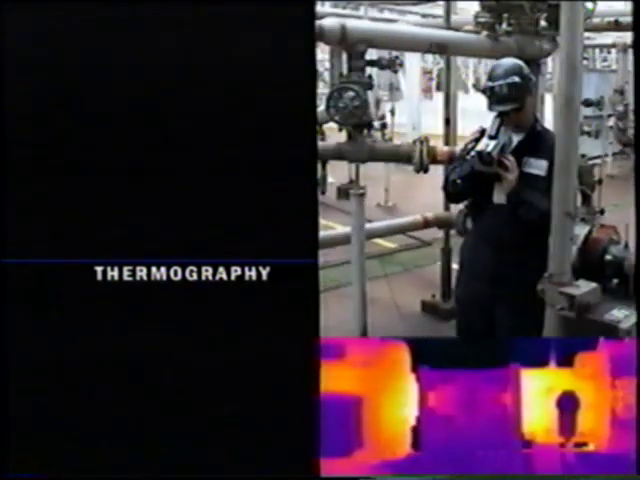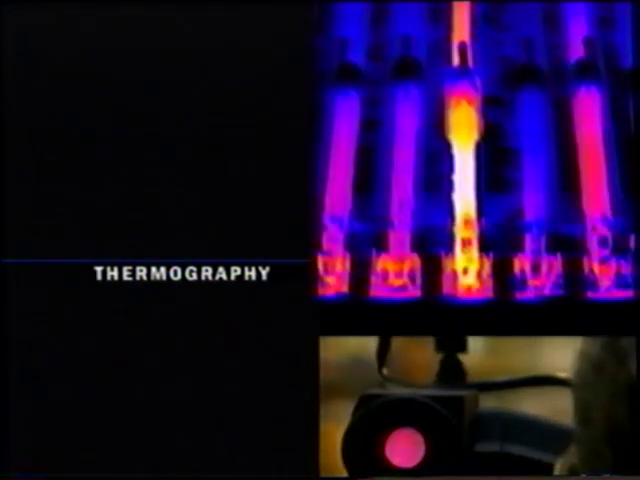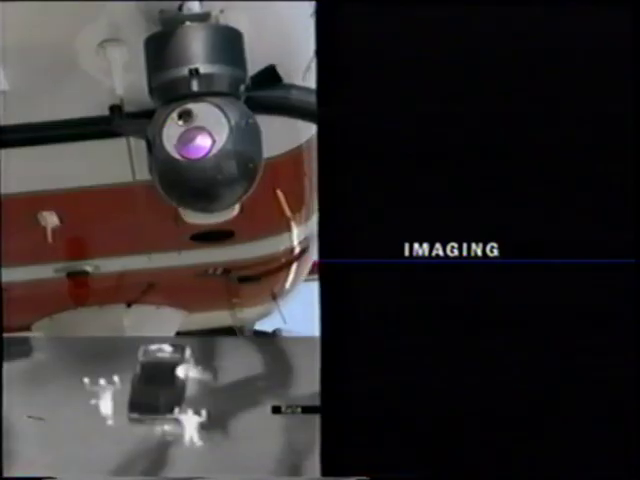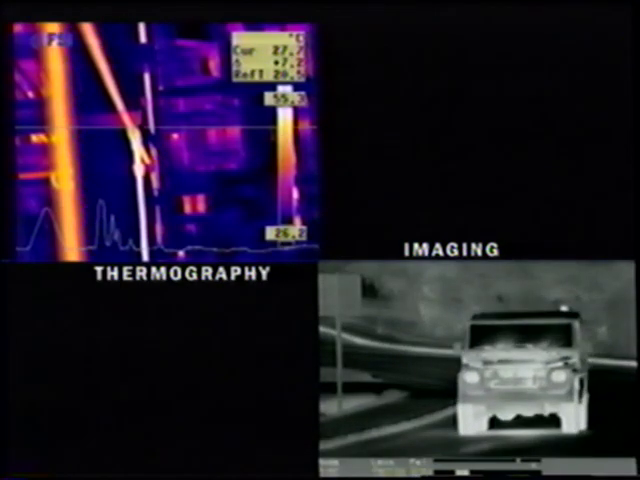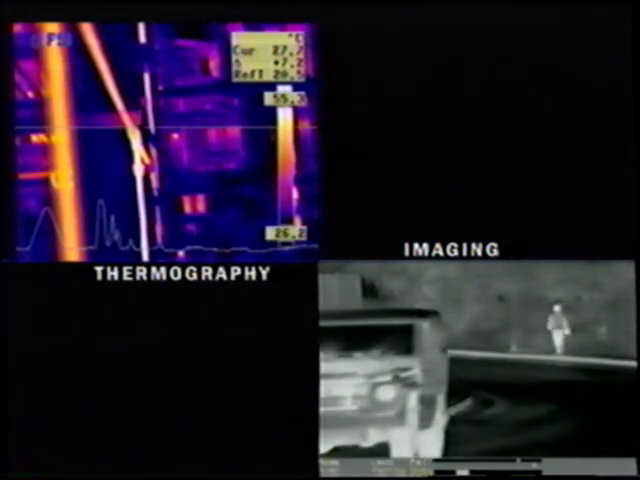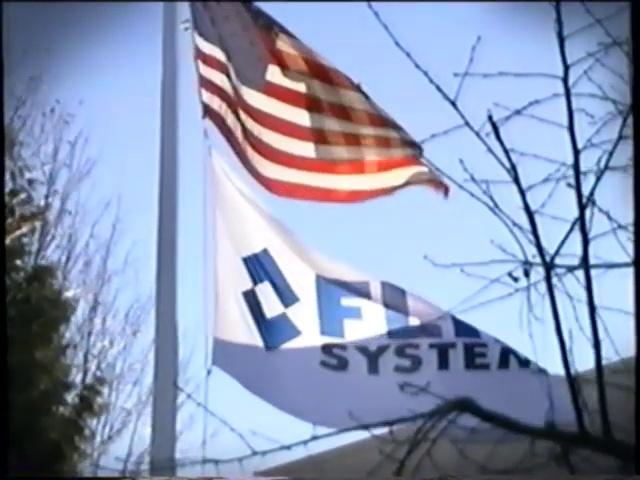The company is divided into two main business units, thermography and imaging. Thermography products provide infrared imaging and precise temperature measurement, while imaging products address specific infrared and visible surveillance applications. Each of our three main locations focuses on products for one of these two lines of business.